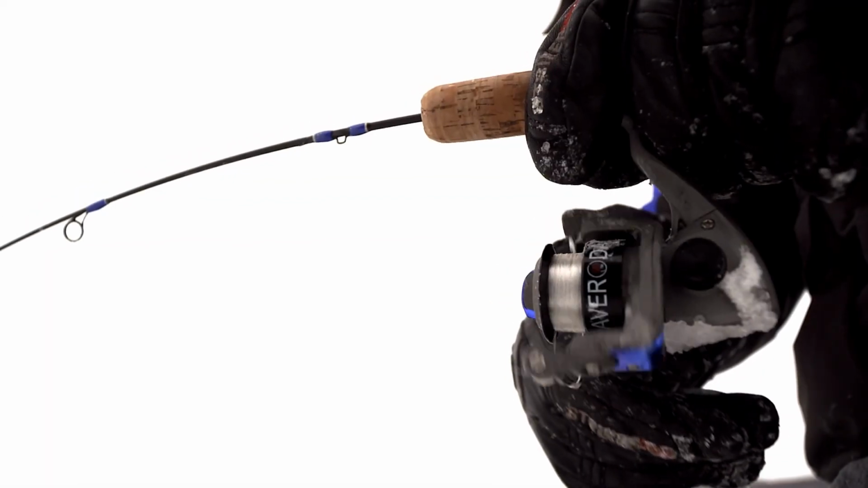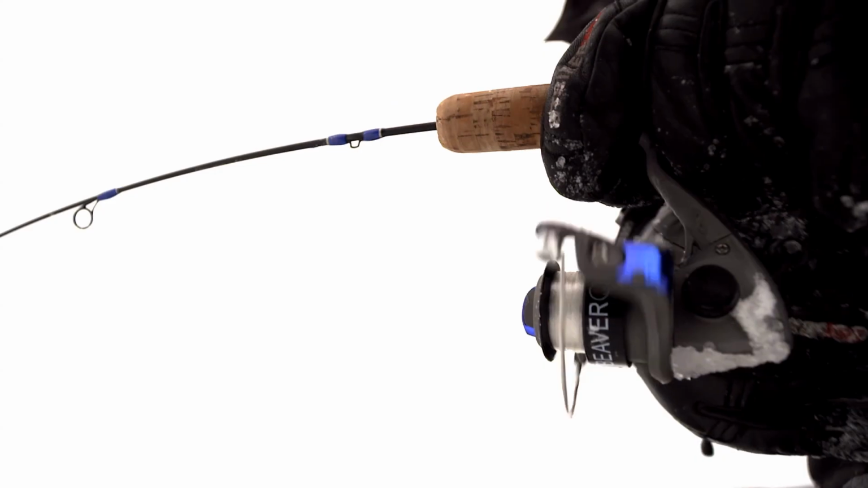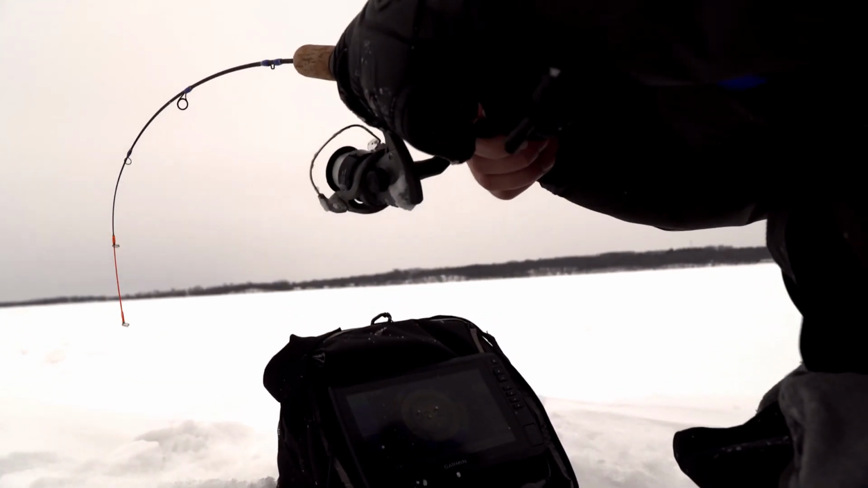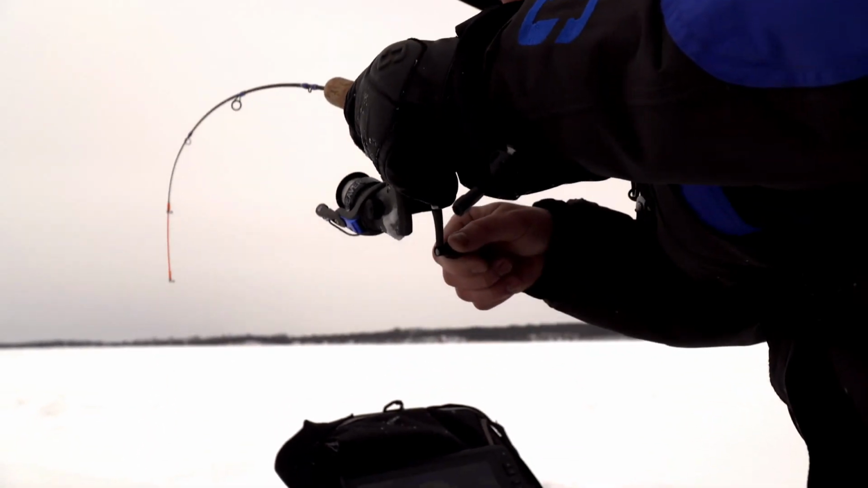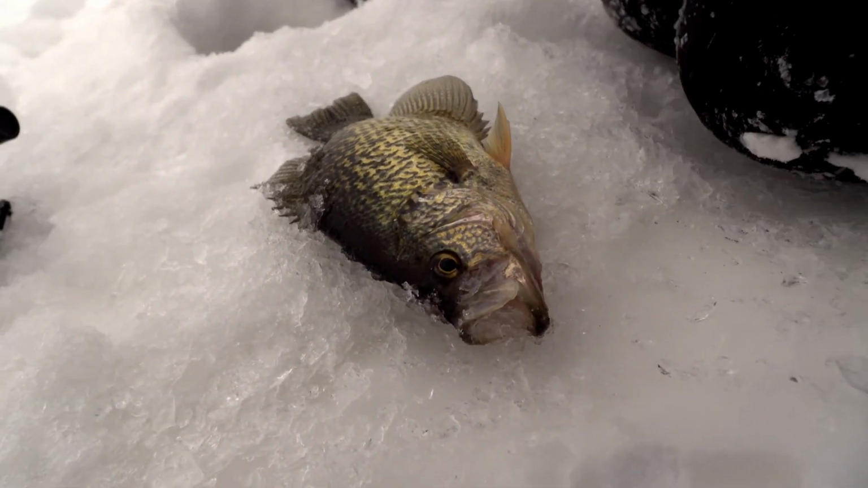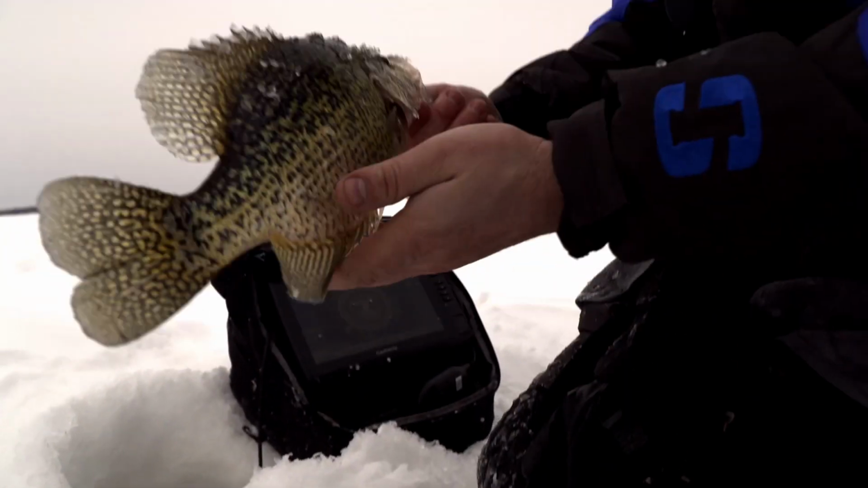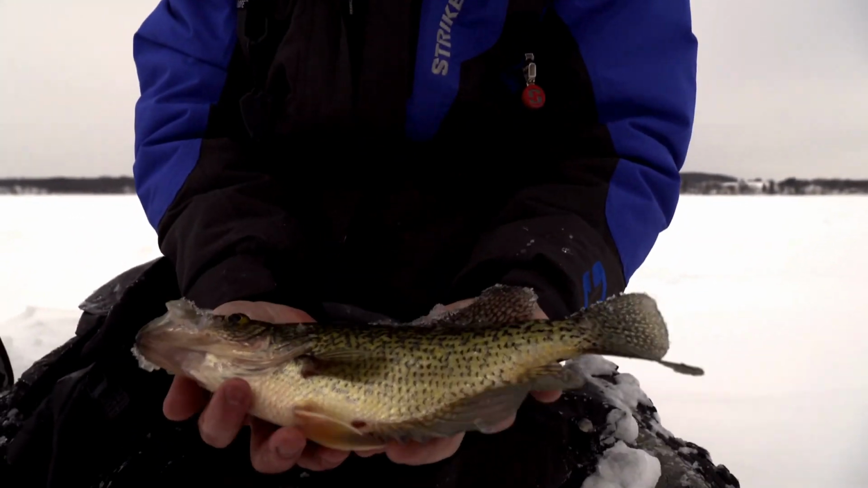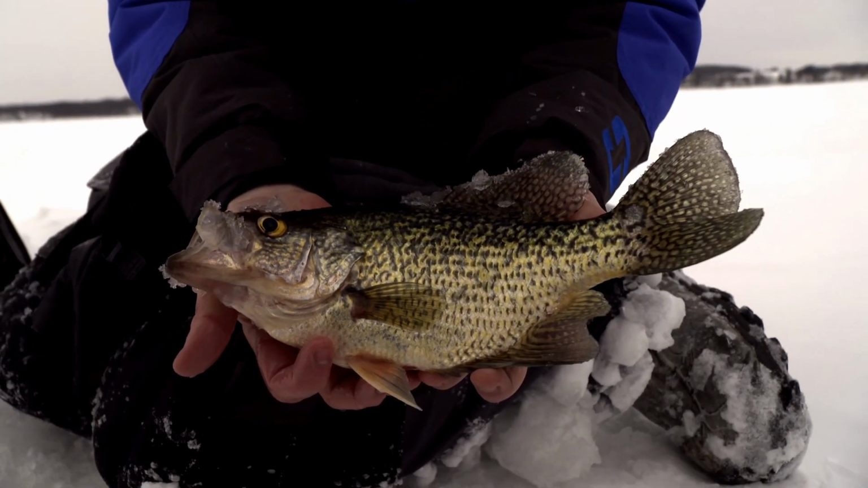I was just trying to get two higher marks, and then I seen one down below moving around a little bit, so I dropped down to him. Thought he was maybe a little bigger, but he looks like a head shaker. Yeah, I wasn't letting that one get away. Oh, that's a tank. Look at that. It's a slab, huh? That was all worth it. Cold hands and everything.